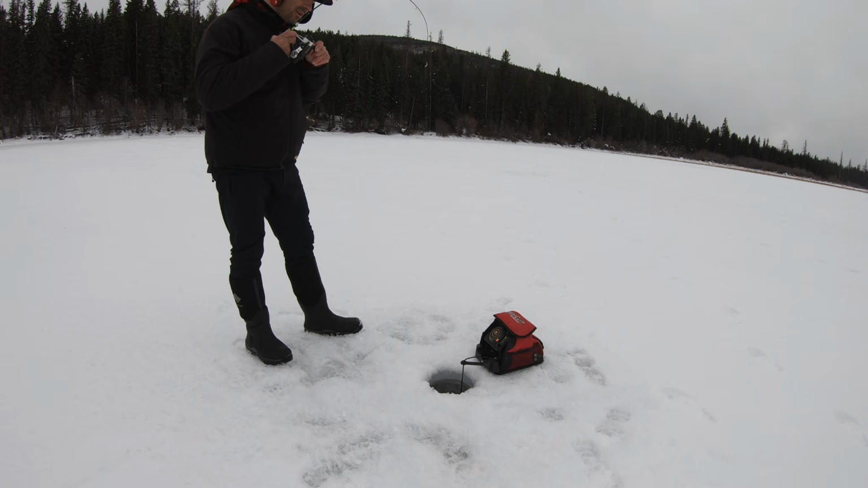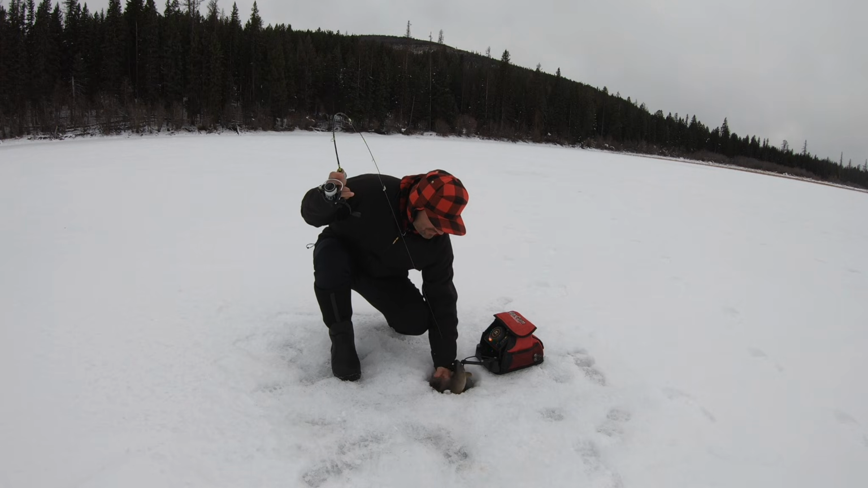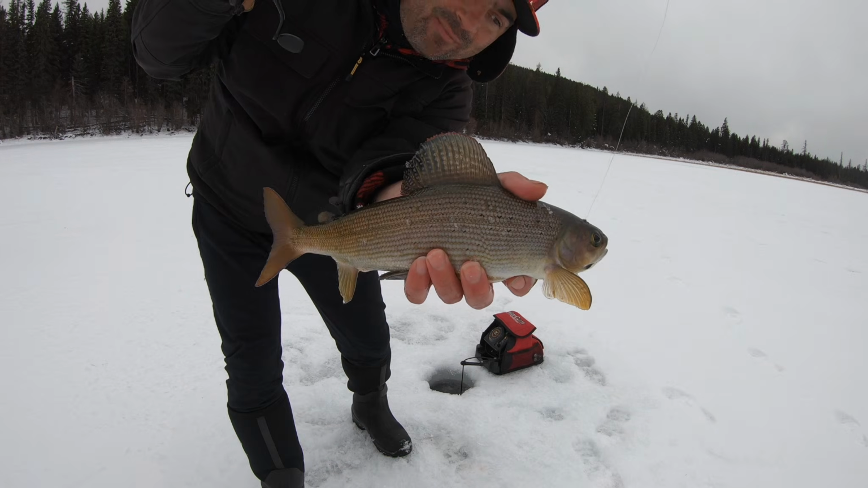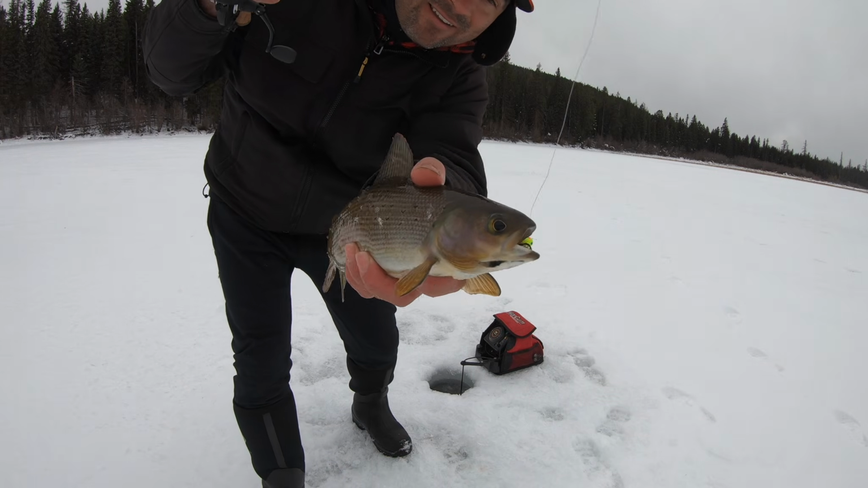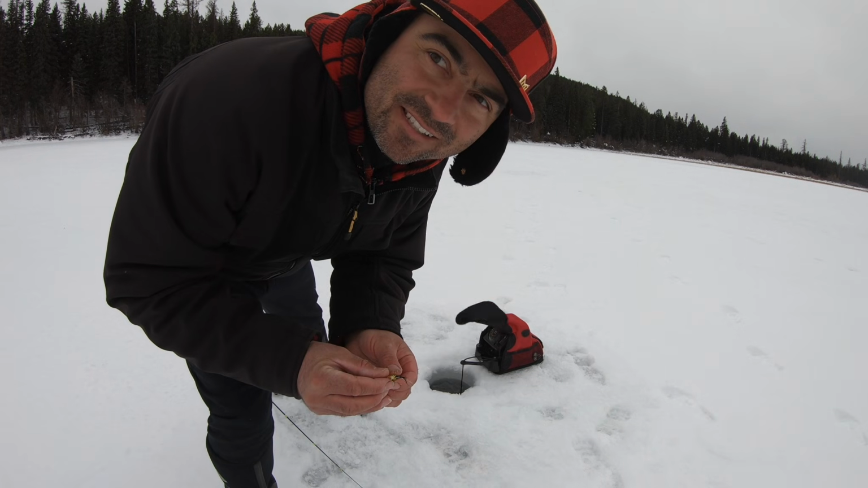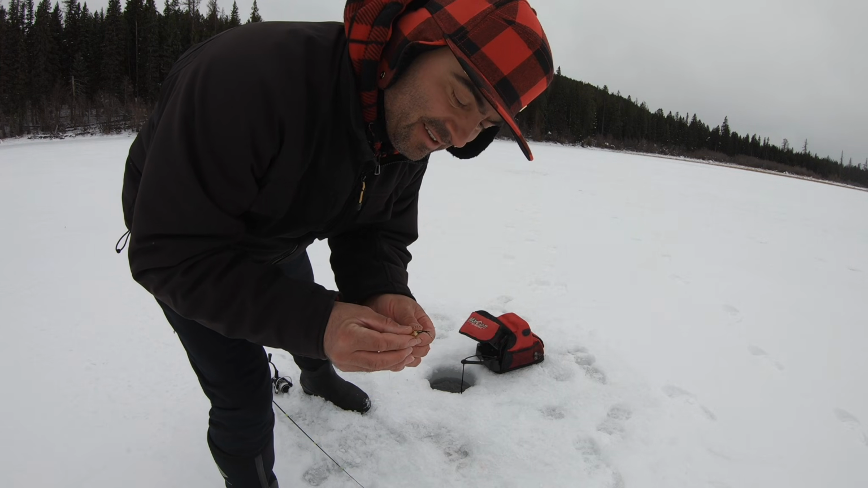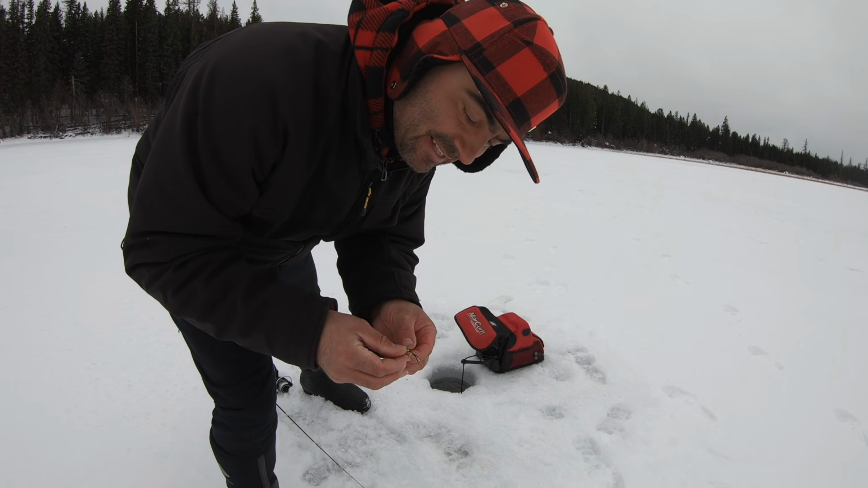There's one. Oh, another nice grayling. Big dorsal fin. That tungsten jig. Here comes that storm they were forecasting. This strong wind is blowing in. I might have to narrate the rest of this video.